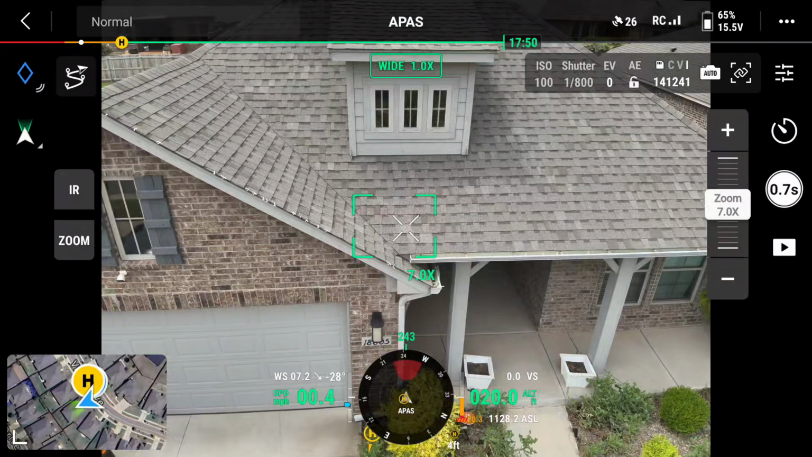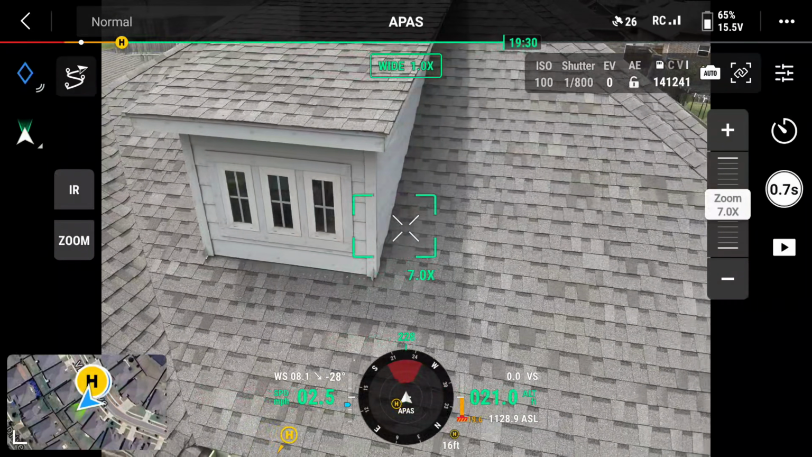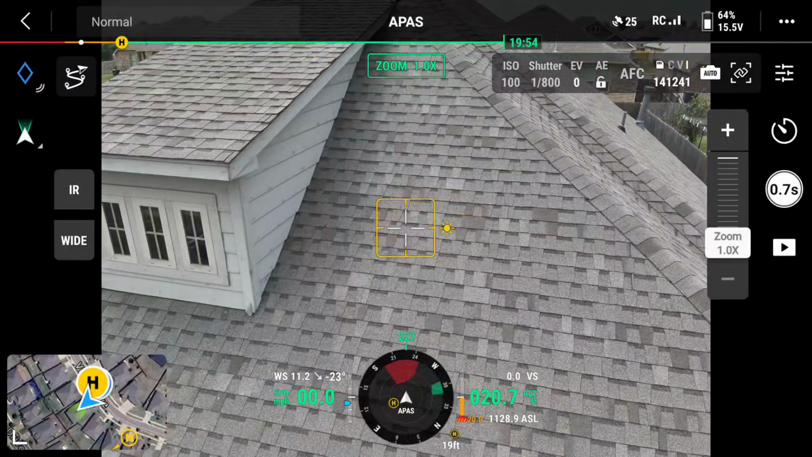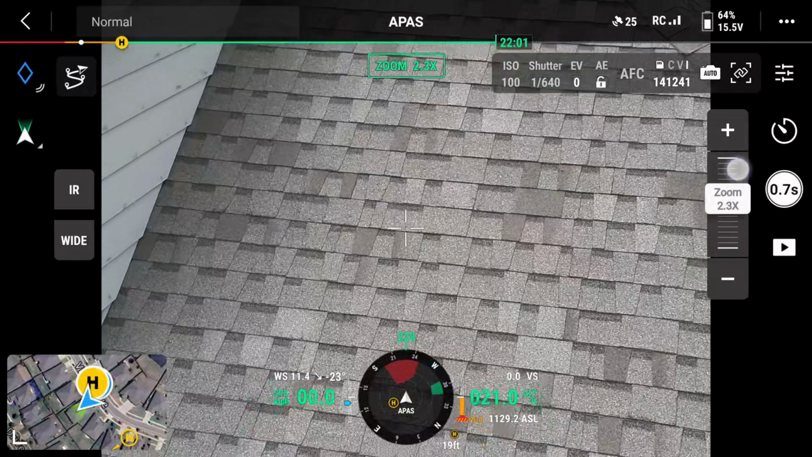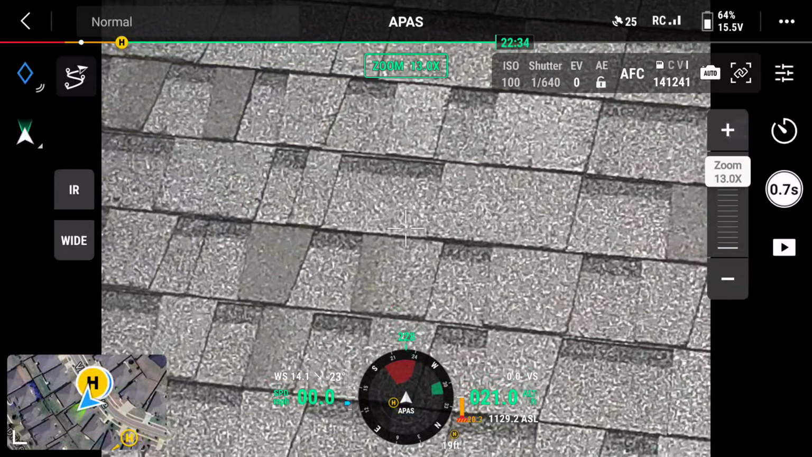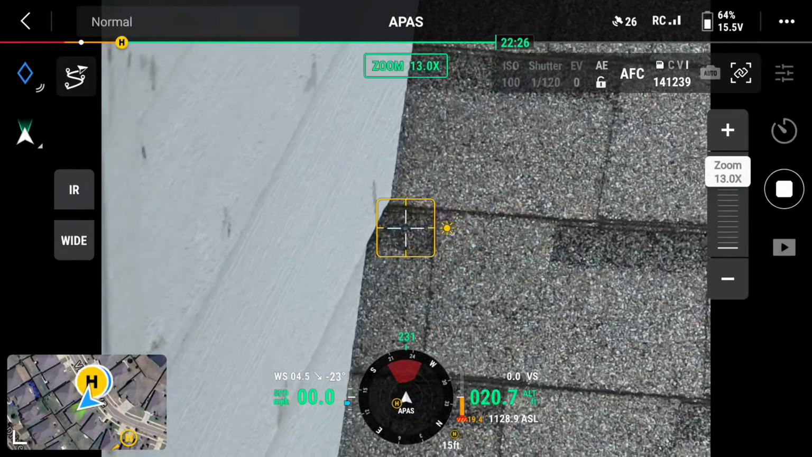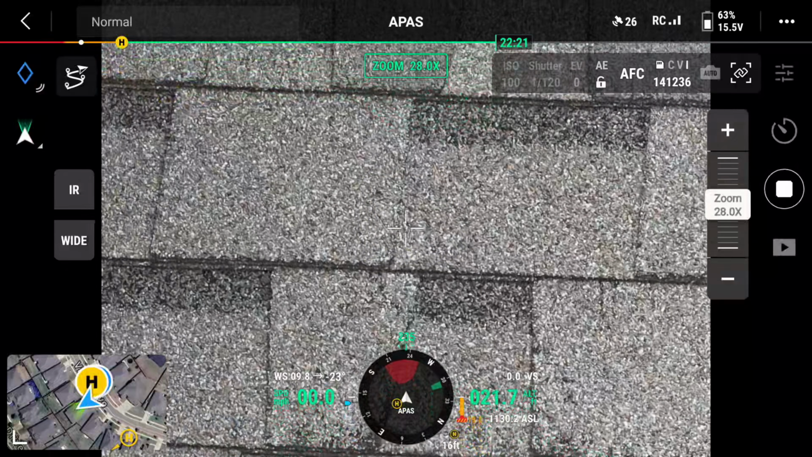First thing is you can see the resolution on this camera. So this is not a high resolution wide angle camera, but the great thing about it is you do have the zoom feature. So let's go ahead and start using a zoom. This is all the way out. When you start zooming in, you can start seeing some incredible detail. Let it focus. Excellent right now. You can start taking photos as well.